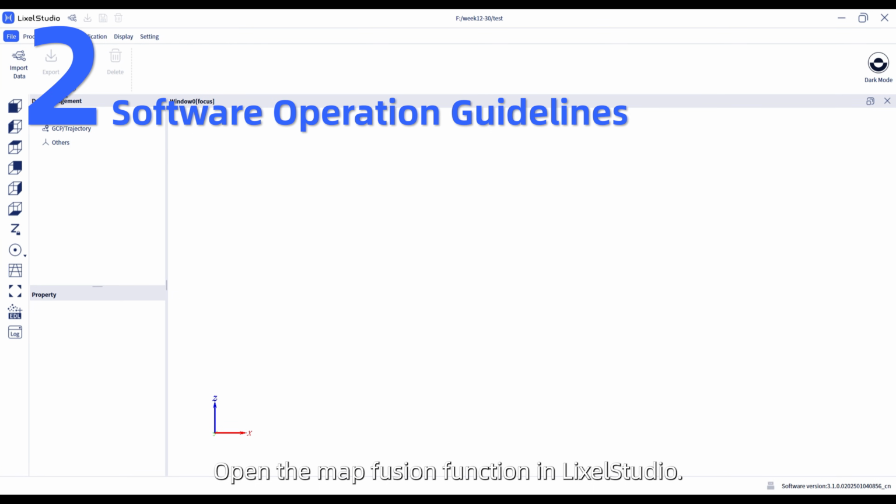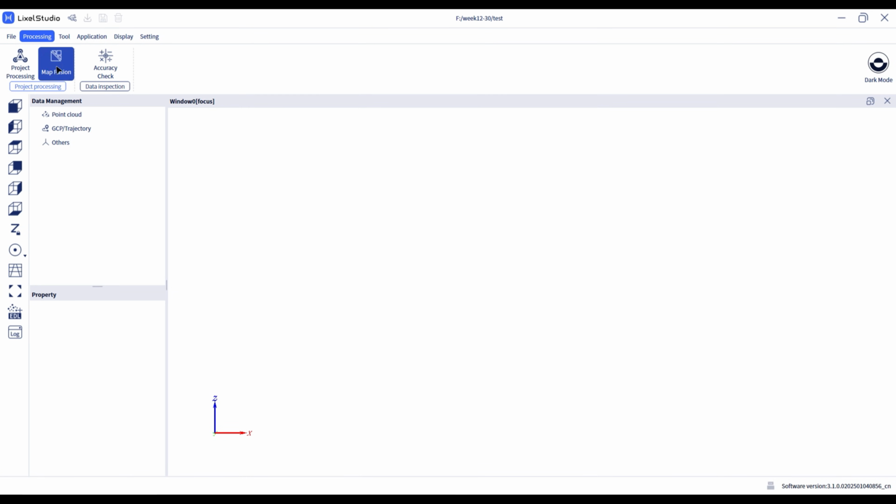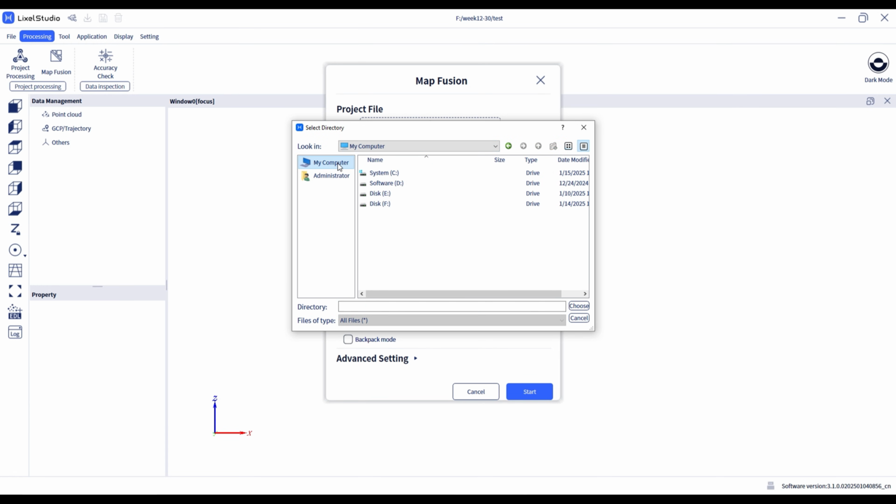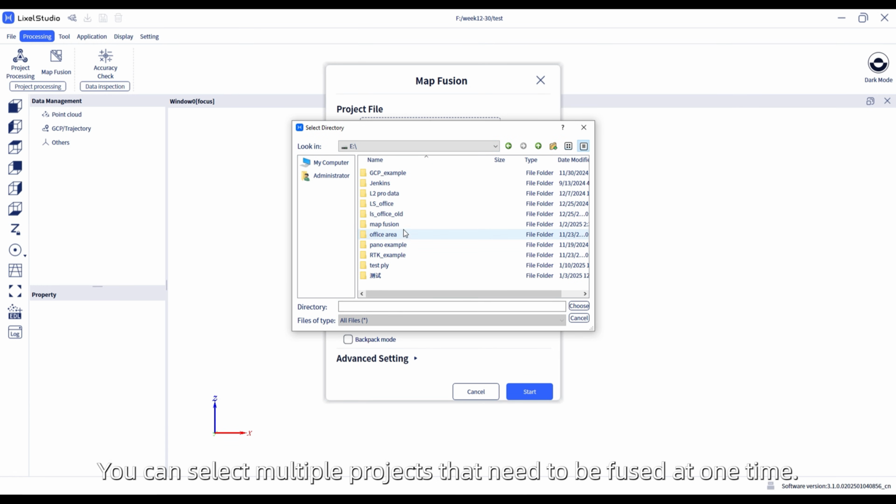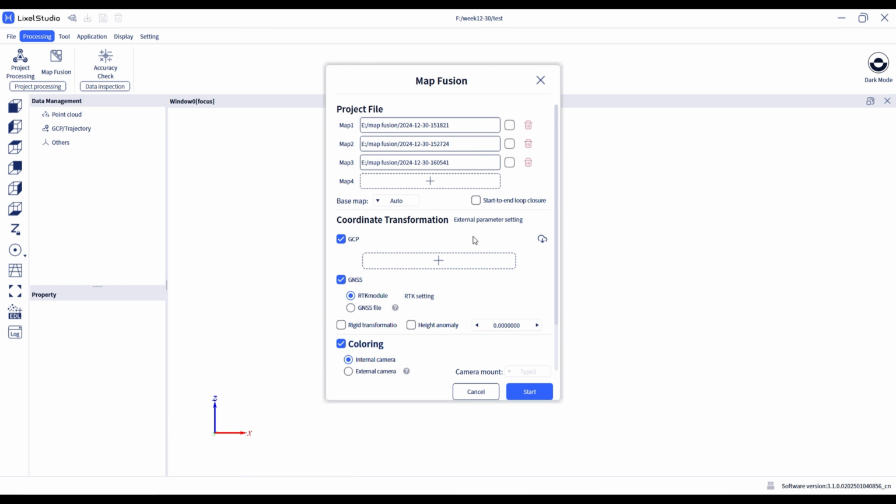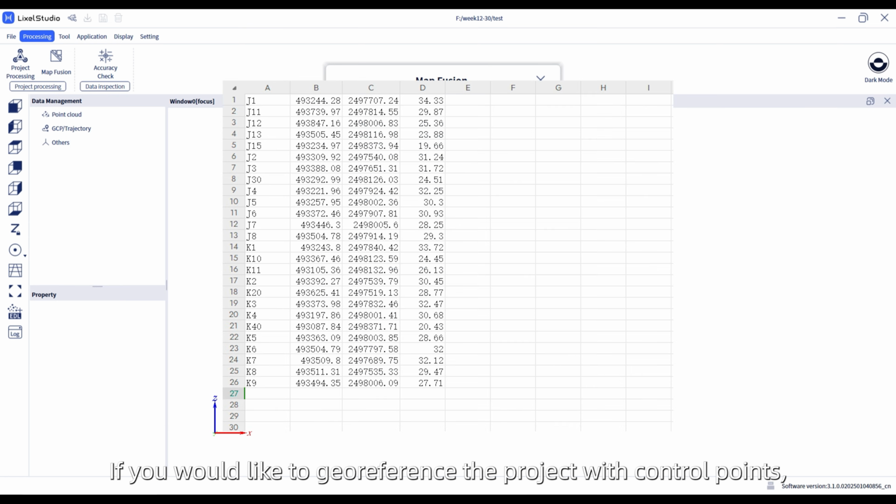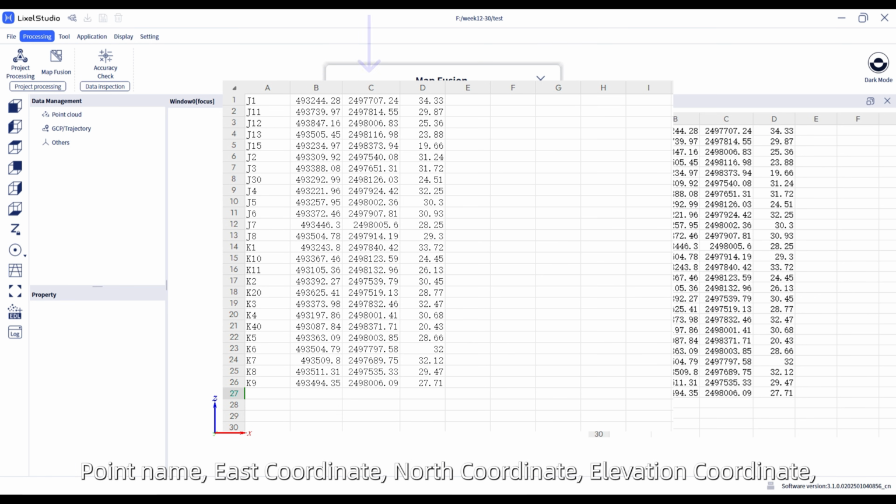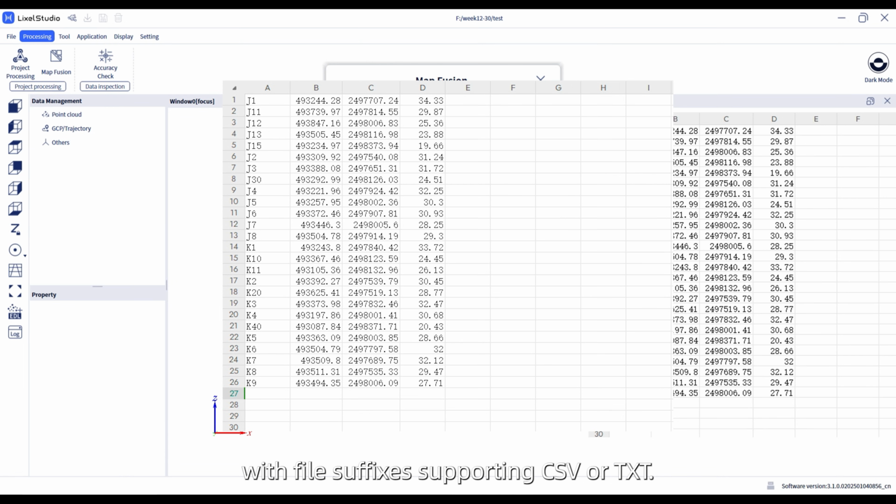Open the Map Fusion function in LixelStudio. You can select multiple projects that need to be fused at one time. If you would like to georeference the project with control points, please import the control point file with this format: point name, east coordinate, north coordinate, elevation coordinate, with file suffixes supporting CSV or TXT.